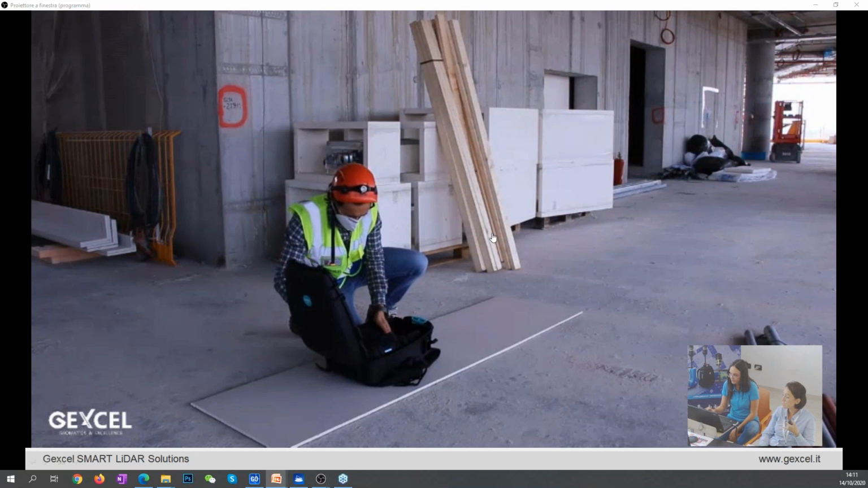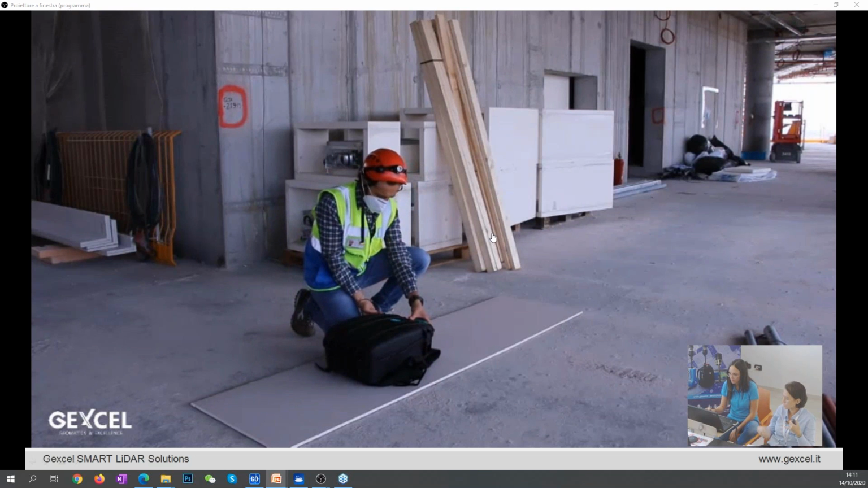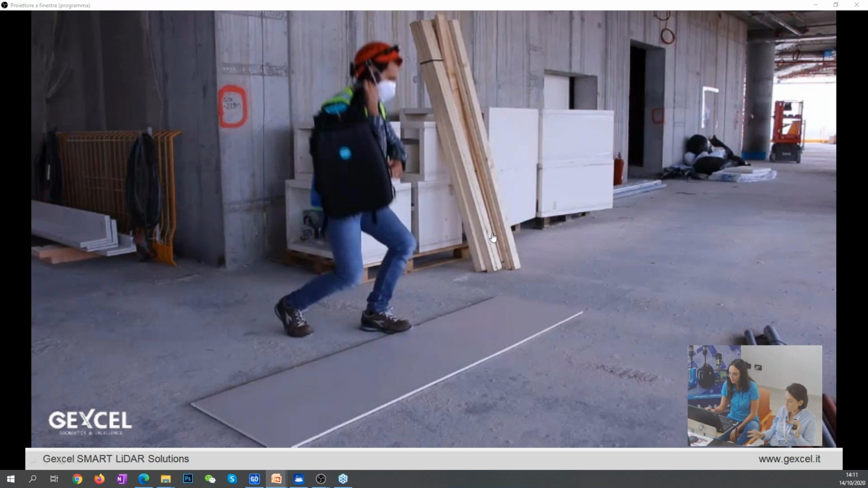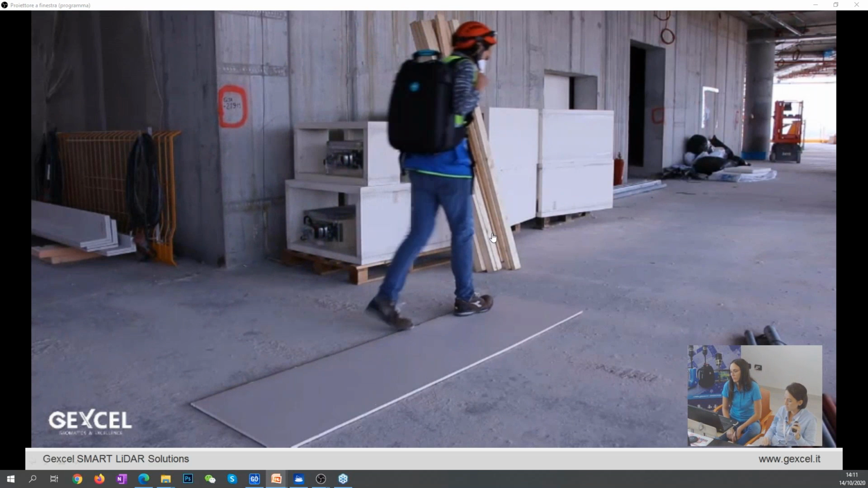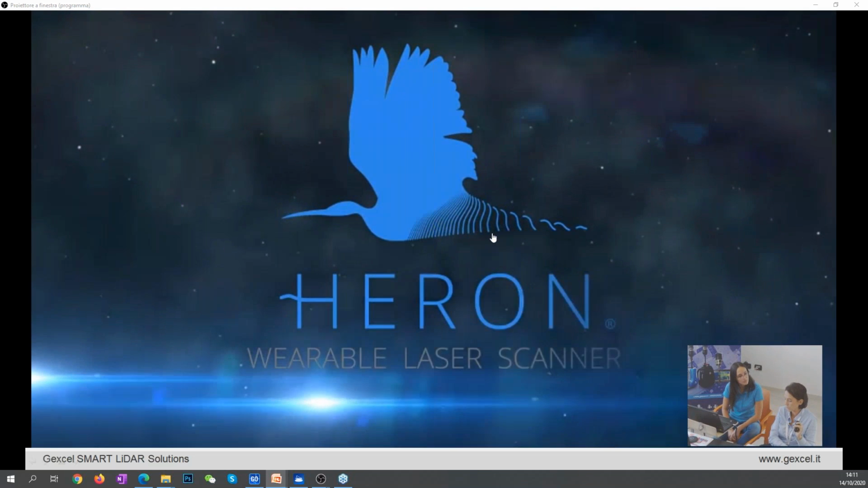It is very easy to mount and dismount, and I think that this is one of the main strategic things, especially on site. And as you see, a single operator can do everything by himself. And what I like is that I do not have many stuff to set up and transport.